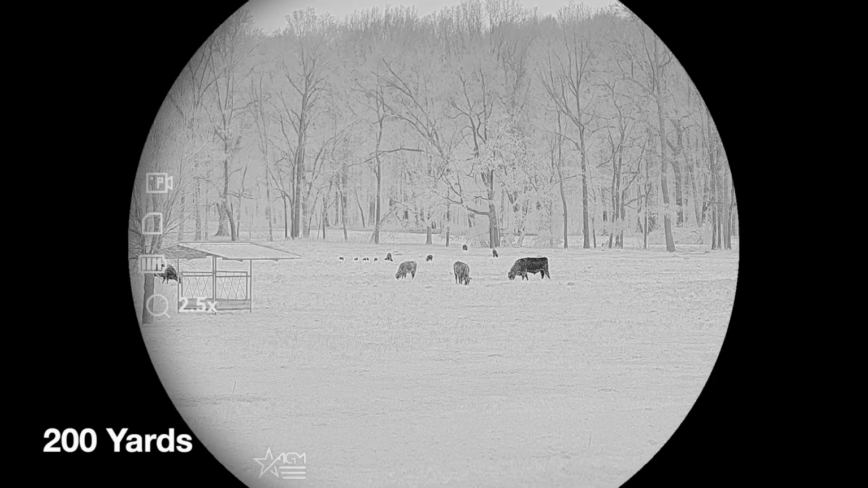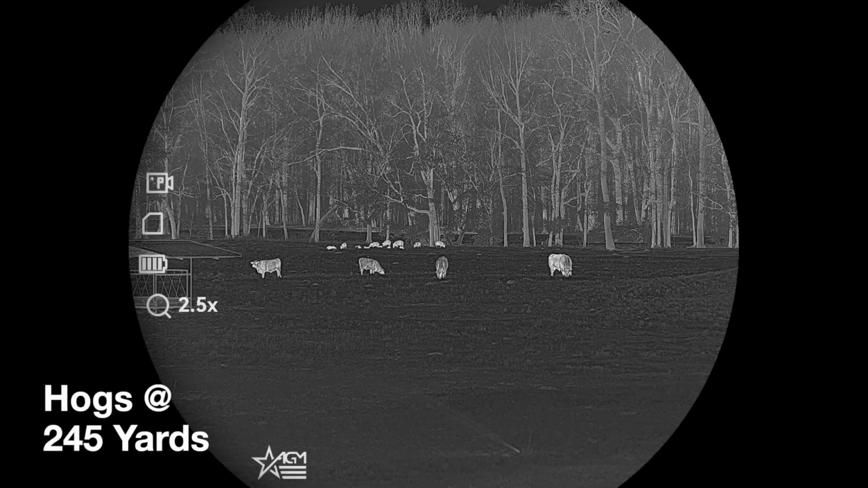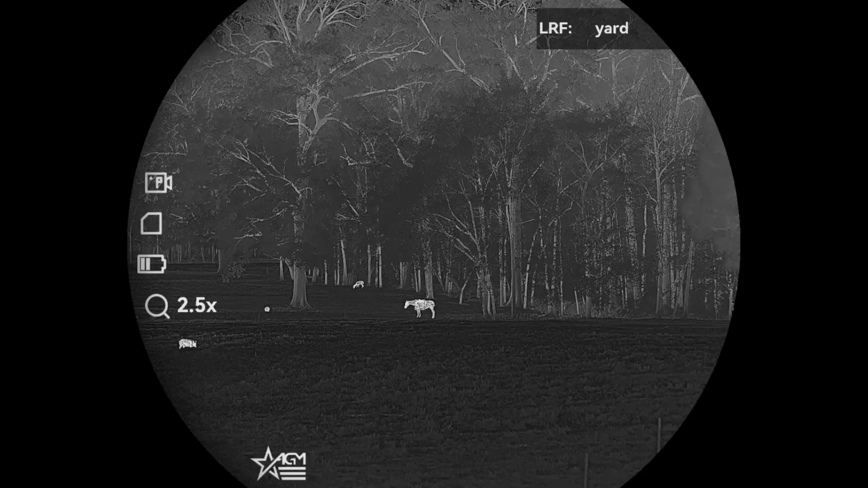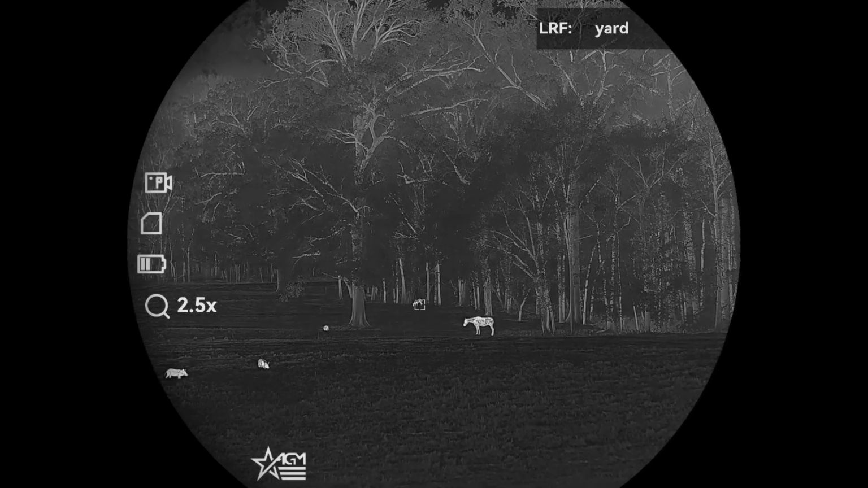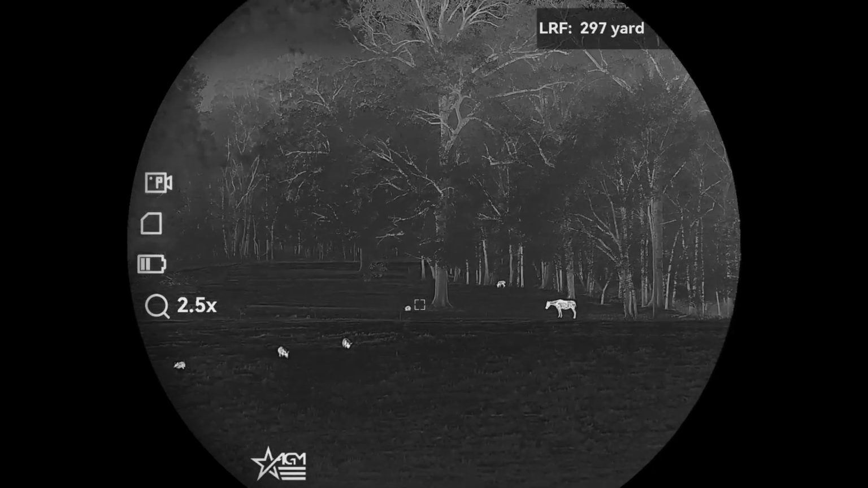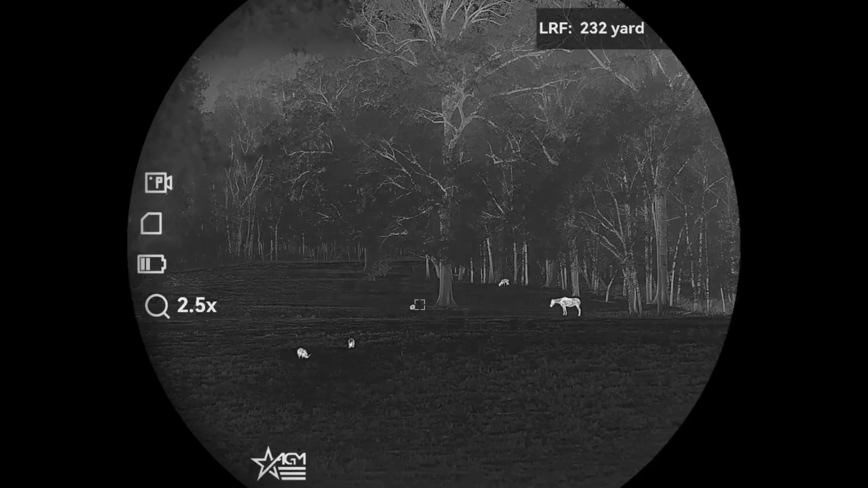I think a lot of the video that you're going to see, I probably had the reticle off when I was using it. A lot of times, if I can turn the reticle off or I can get the tiniest reticle I can, I will do that because I'm showing you video and I don't like the reticle to be in the way sometimes. If I'm not fixing to take a shot and I'm just trying to get this video to show, a lot of times I'll turn that off just so it's not distracting. So if you see that, that's what's going on there.